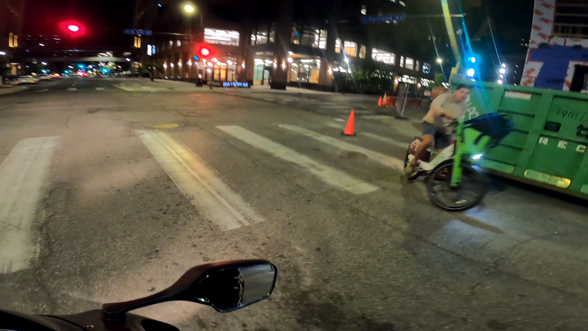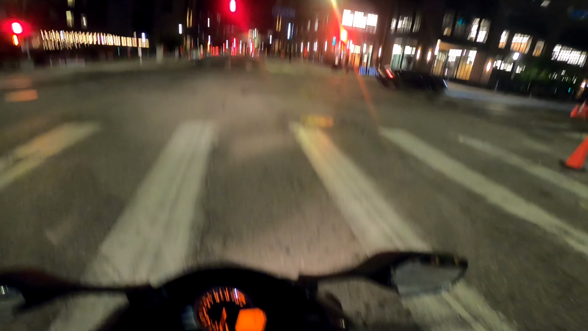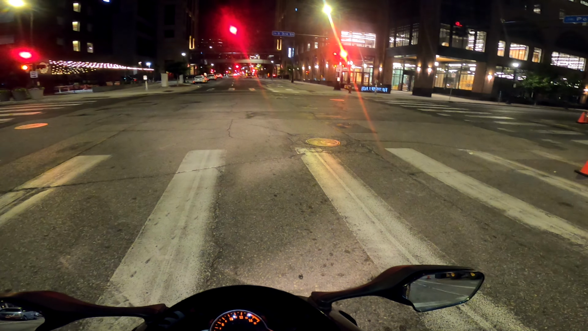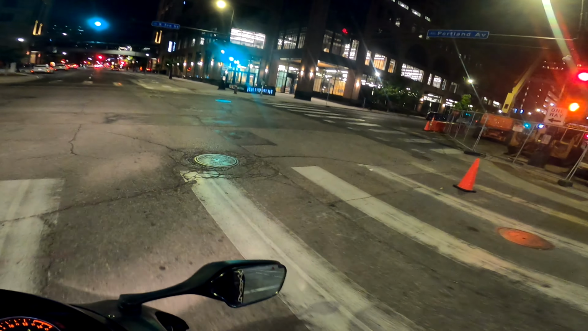Nice bike, guys. I'm almost at 16,000 miles. 15,932. The goal is to get to 20,000 miles by the end of this riding season.